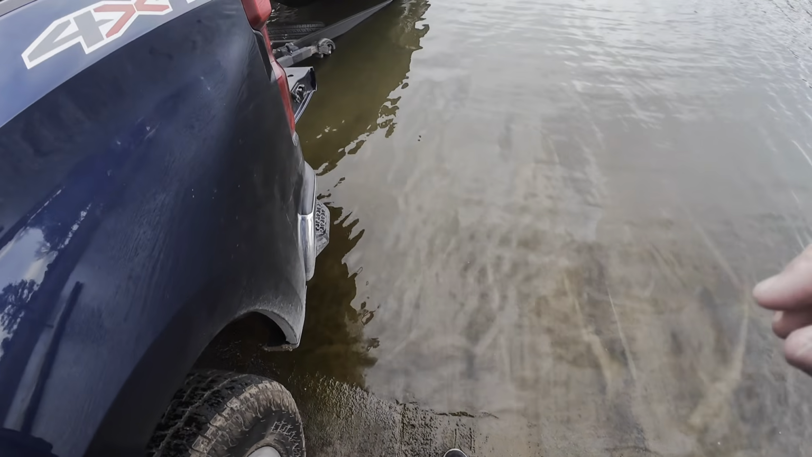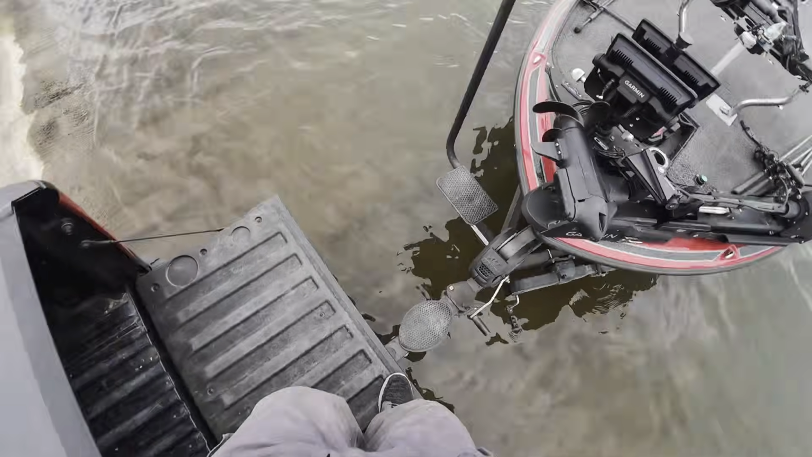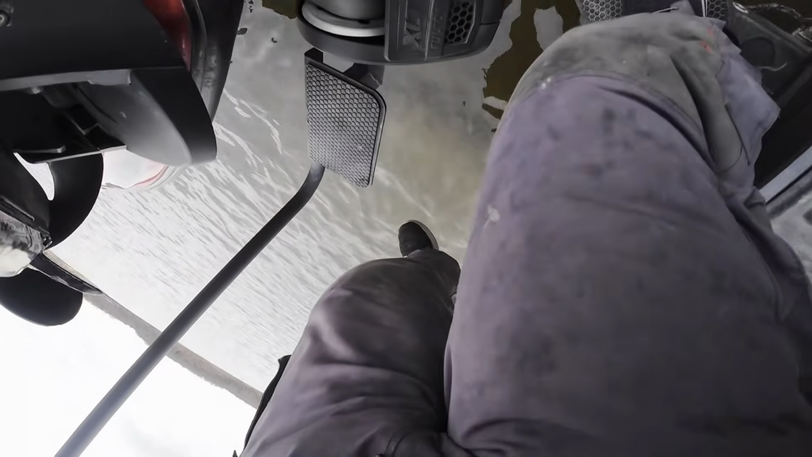This lake is a lot better maintained as far as maintenance and everything goes. There's some algae here, so I gotta be real careful. But get this thing unhooked.